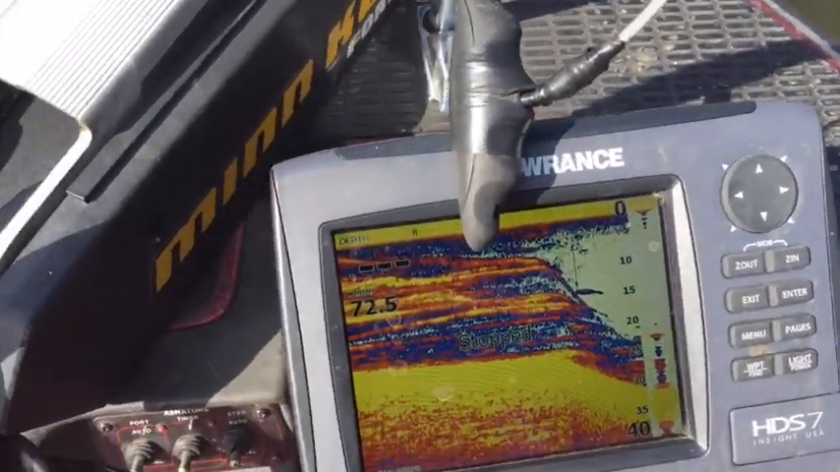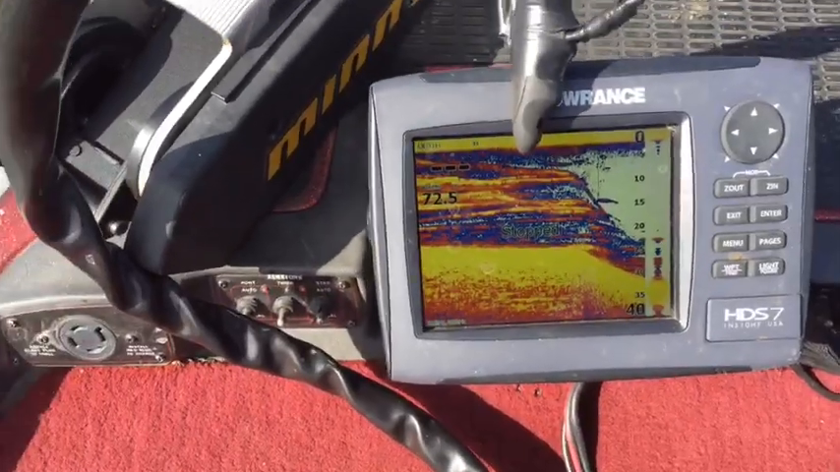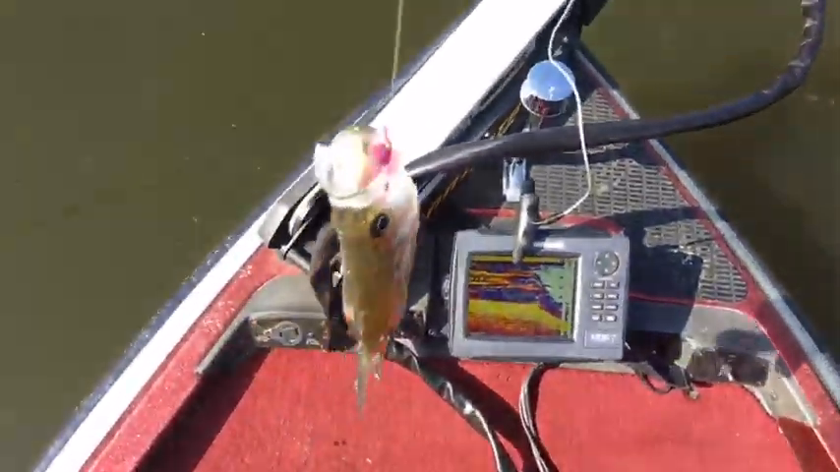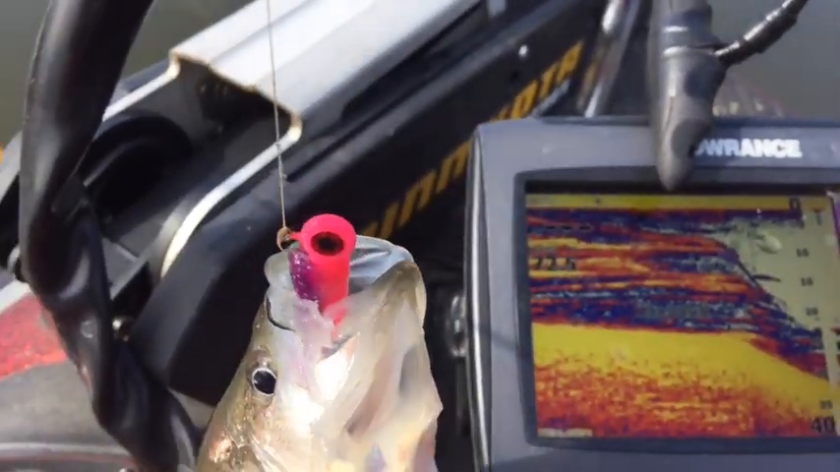So I've got a bracket here, and I'm going to let this fish go. And you got to remember, folks, I'm trying to do this by myself. So this is what the locator looked like when I caught that crappie.